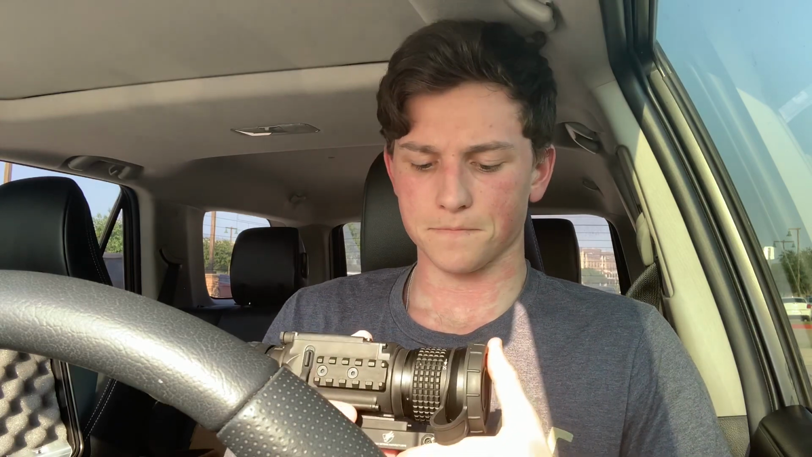Another thing on the internals with it is the bullet count or magazine count. So in the settings, you can set how many bullets are in your magazine. I was using an AR-10 that had a 20 round magazine, so I set it to 20 rounds in here, and it'll count down every shot you take. So if you don't have a magazine window, or it's pitch black, you don't really want to check, you can definitely see how many bullets you have left in there. So I really like that feature.